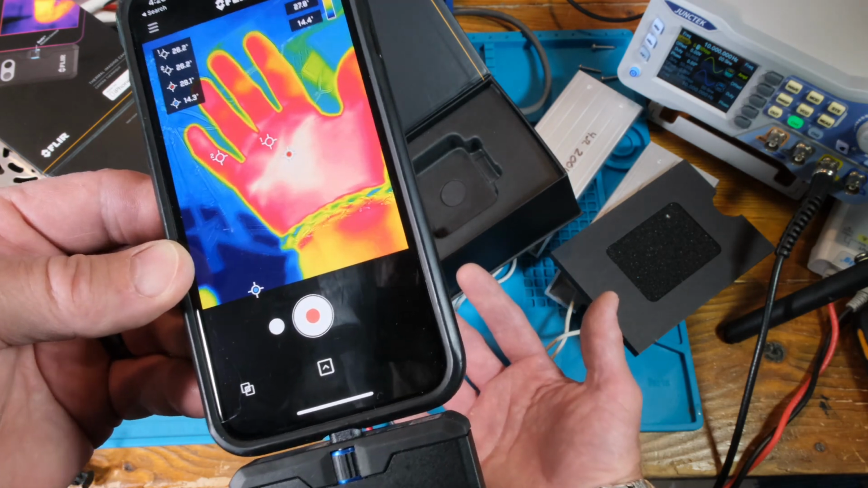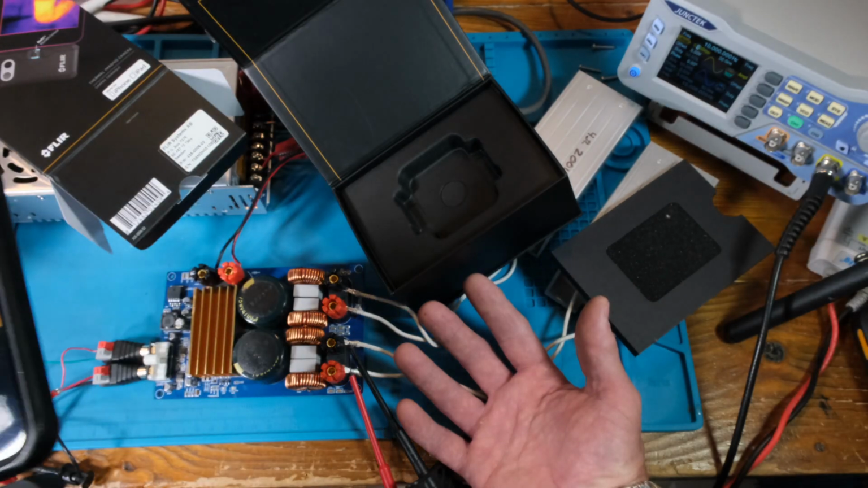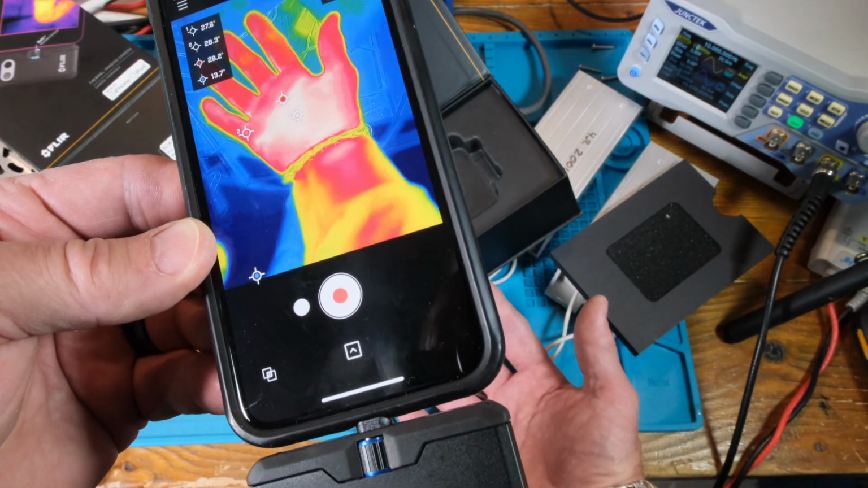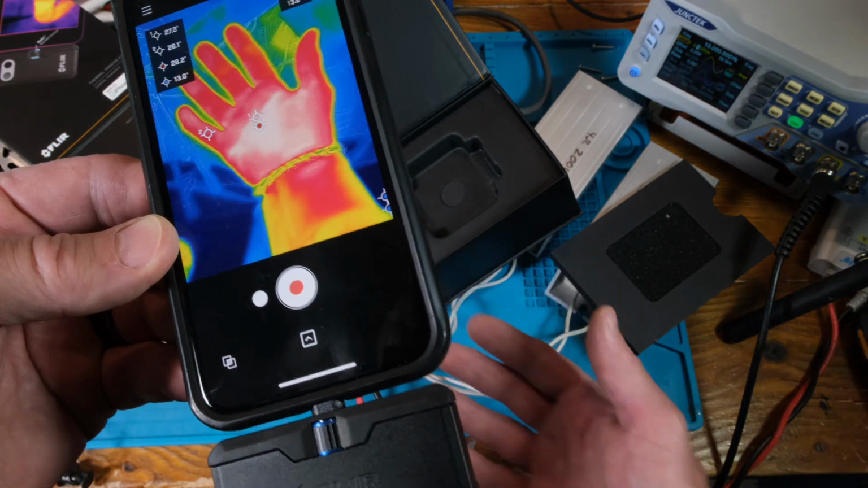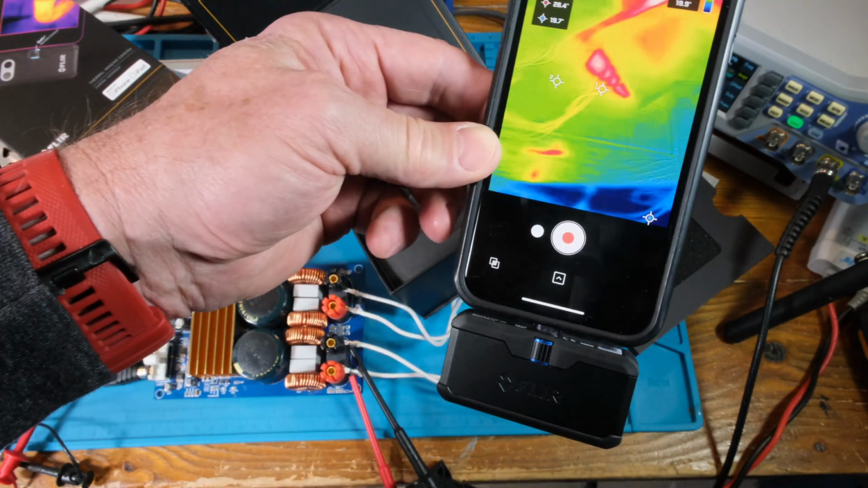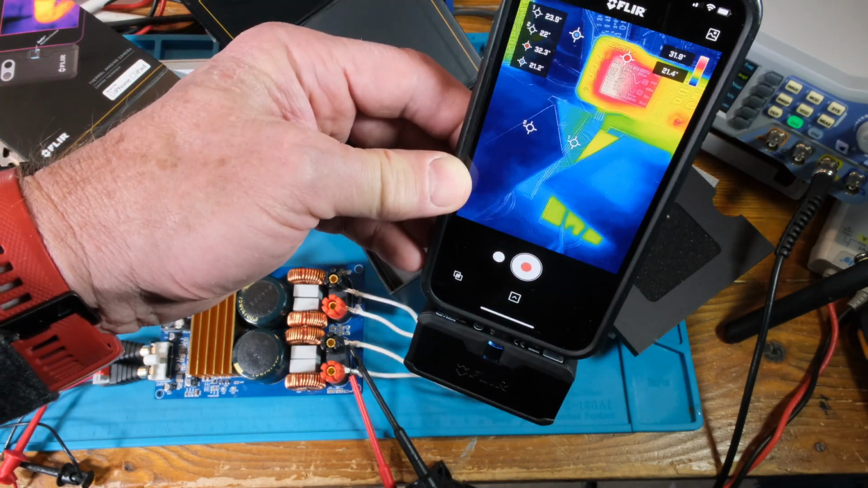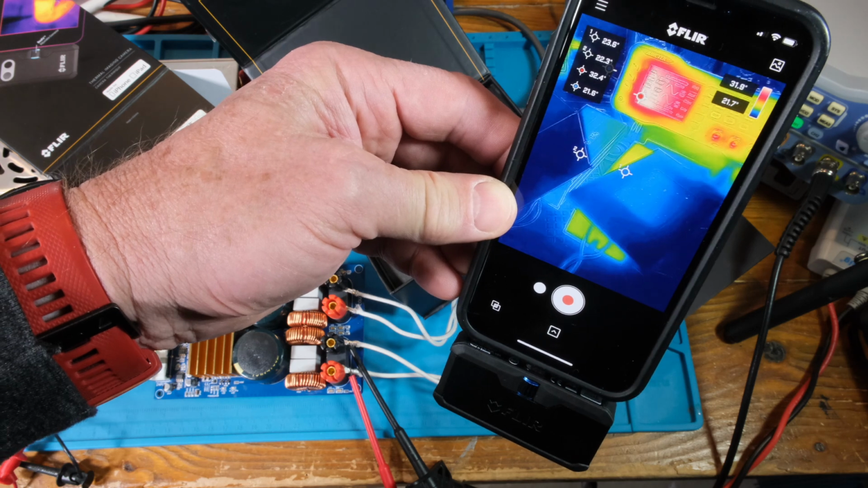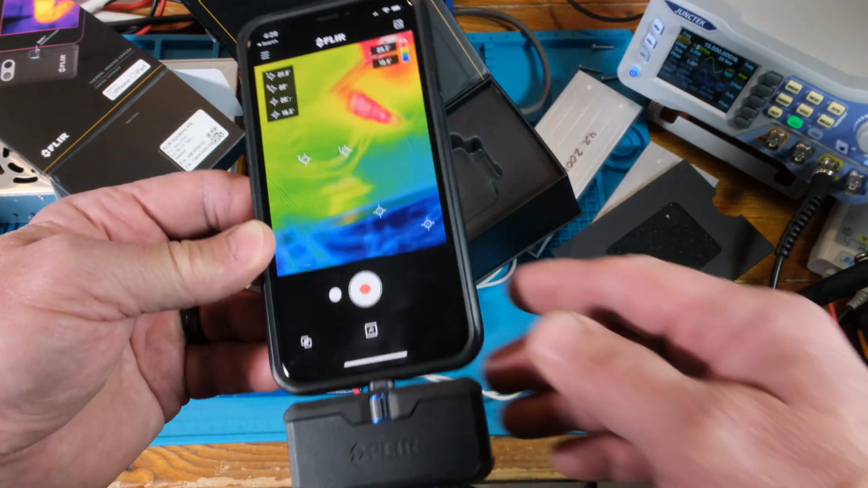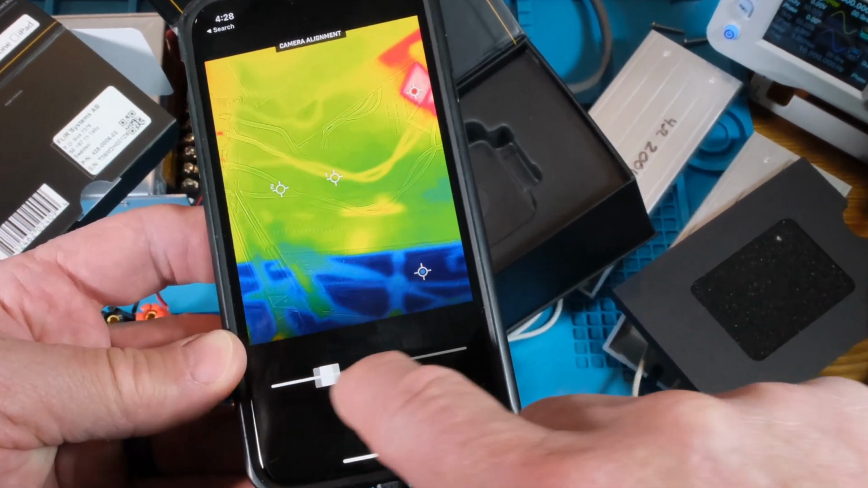So about a foot away, that's about the minimum focal distance right there. So that's what my mat and everything looks like, and my generator over there. So pretty nice. Now, let's see. Hit this guy. You got this little slider here.